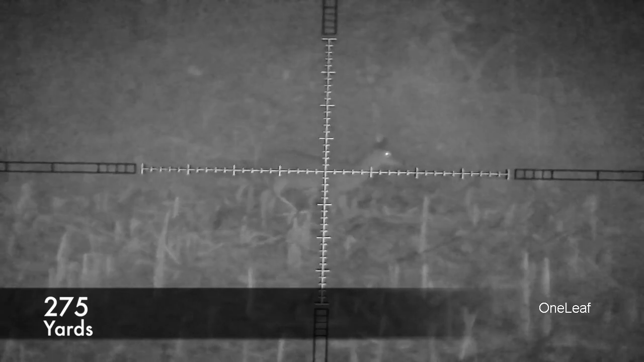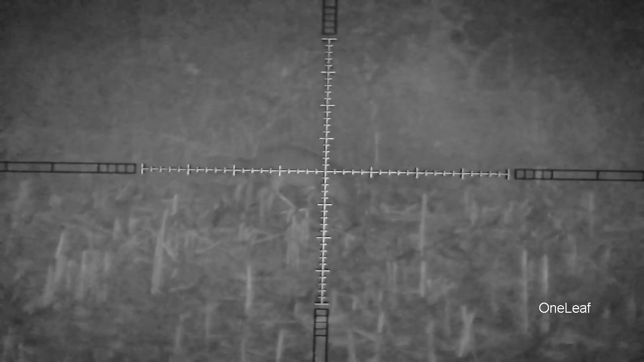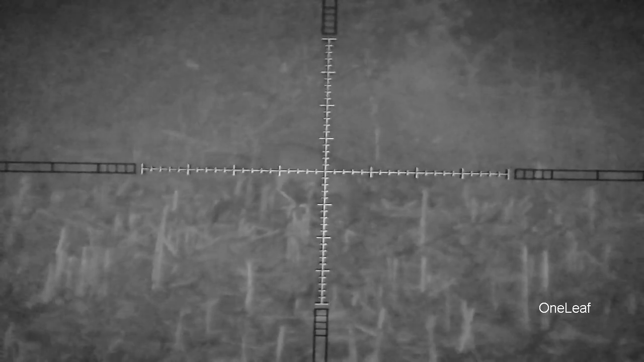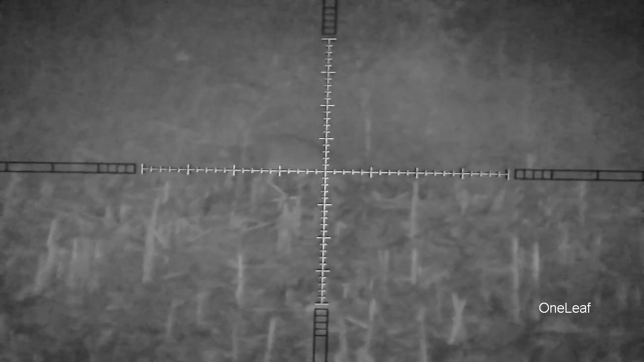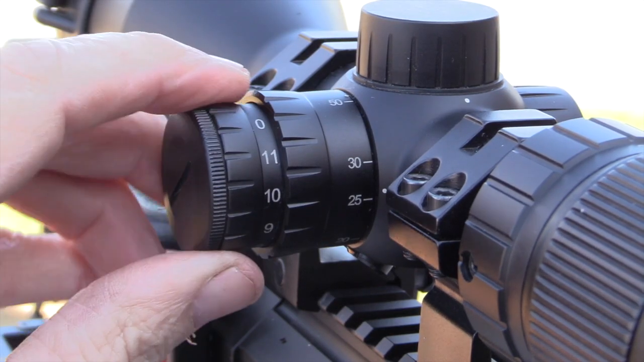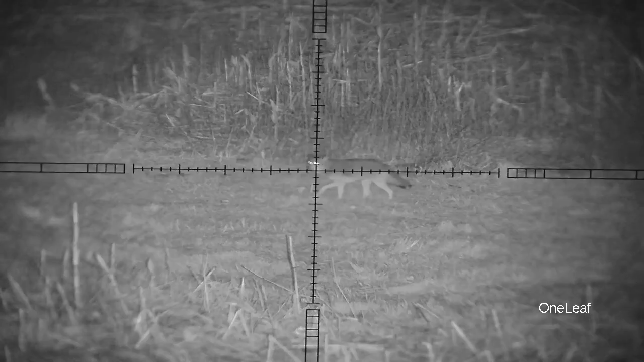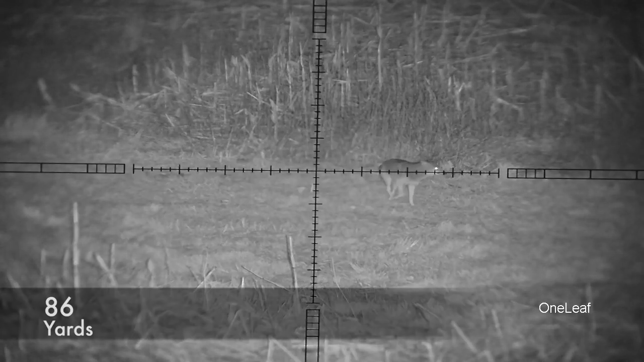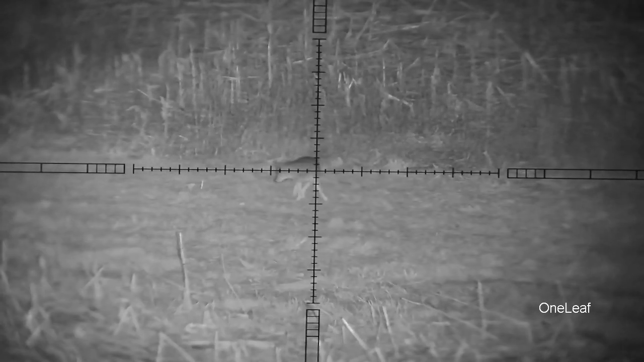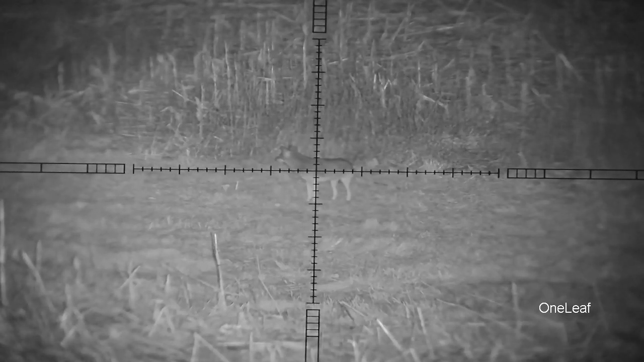This is a doe at 275 yards on a real hazy night, and I put this clip in here to show the reticle illuminator. You can illuminate the reticle with this rheostat control knob on the side of the scope. The reticle illumination is powered by a CR2032 battery. Here's another coyote. And I've seen about enough coyotes, I'm ready to get this thing mounted on a rifle.